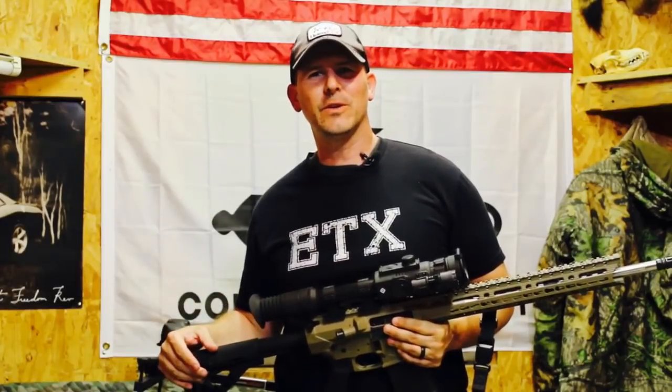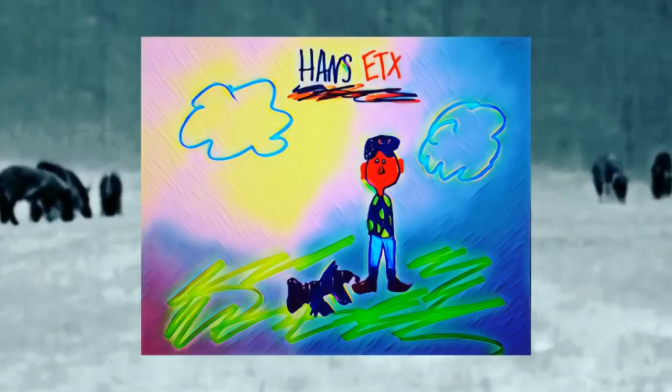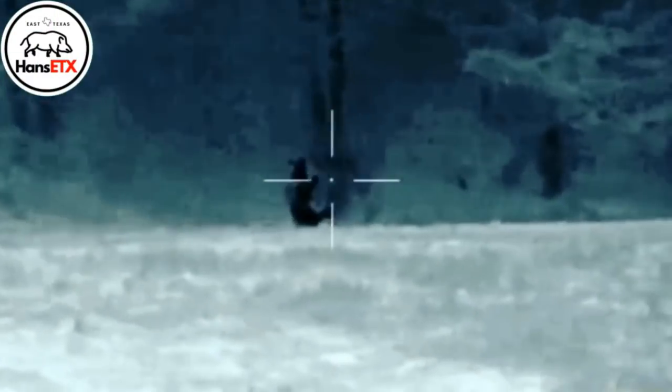Hey y'all, it's the field review of the Sightmark Photon RT. Here we go. Baking pancakes, making bacon pancakes. Take some bacon and I'll put it in a pancake.